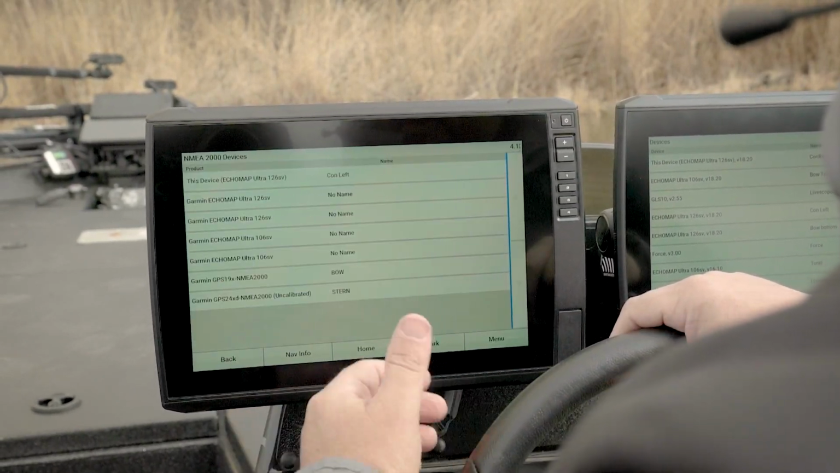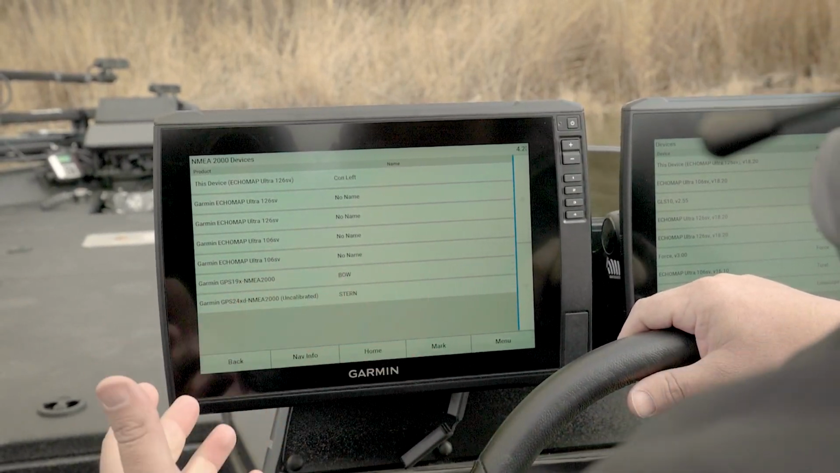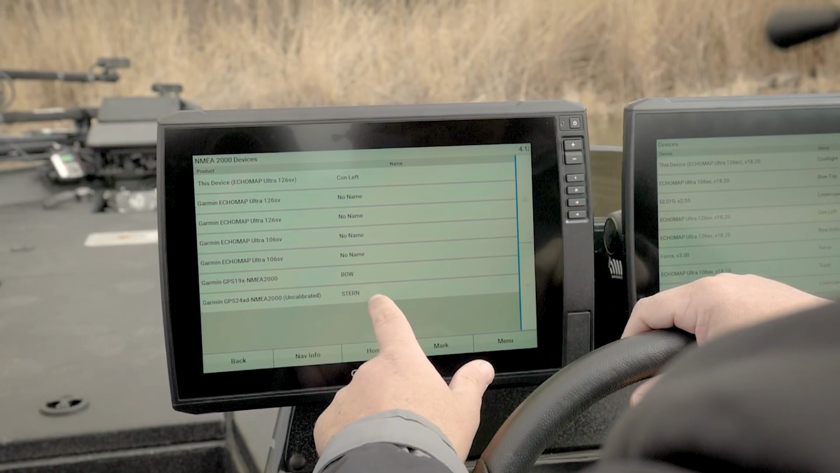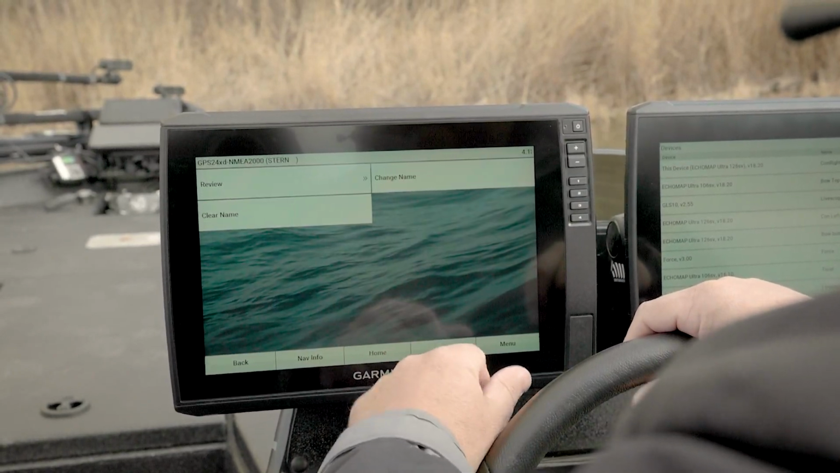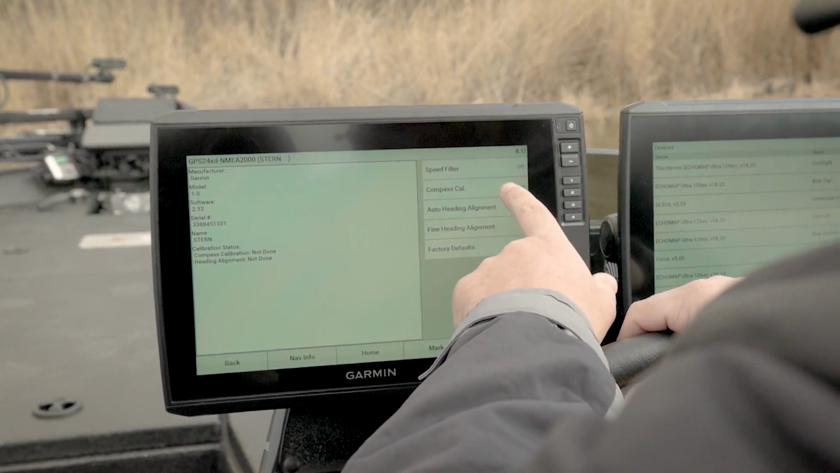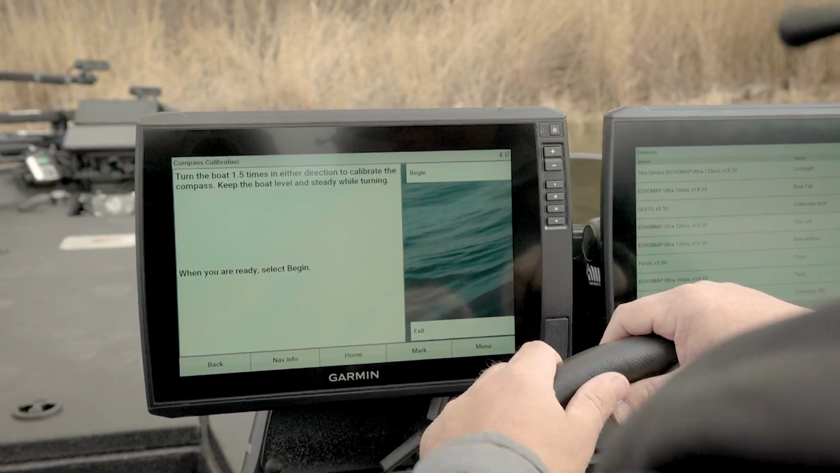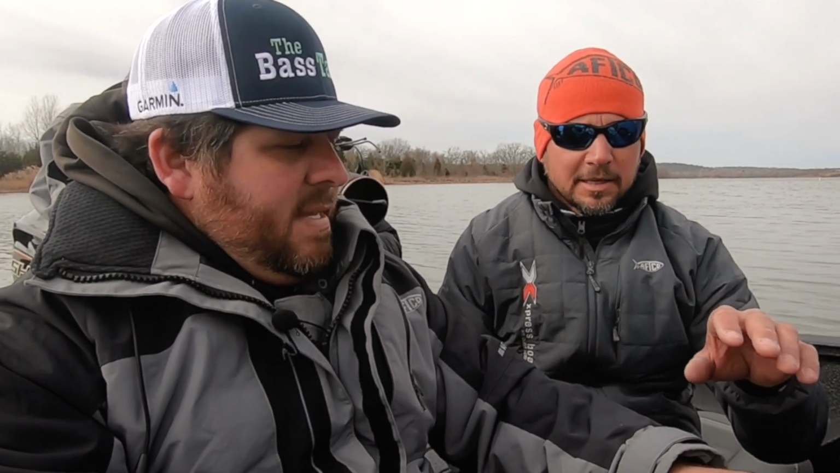Now, something of note, and we'll get into this in a minute, is it's saying this is uncalibrated. This is brand new, never been calibrated. So what we would do is select it and hit review. Then it's going to have this ability right here, compass calibration, and it's going to walk through the procedure right there. And that's a video for later to calibrate the GPS and calibrate the trolling motor.